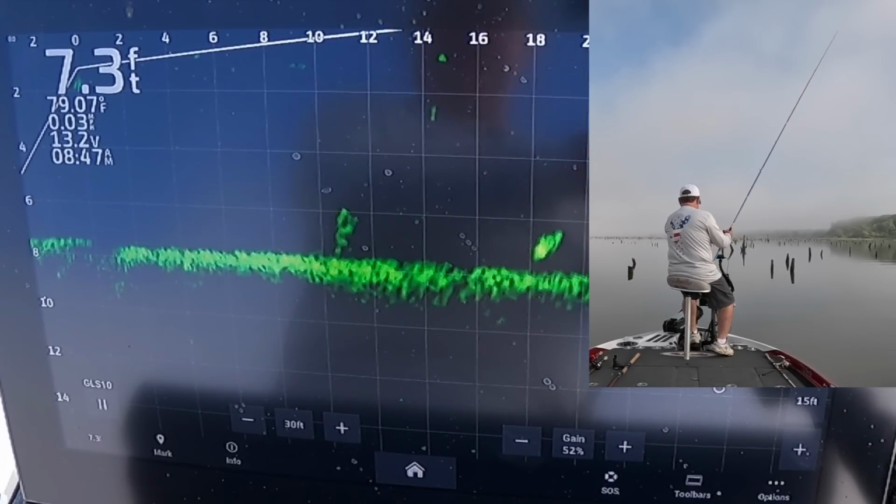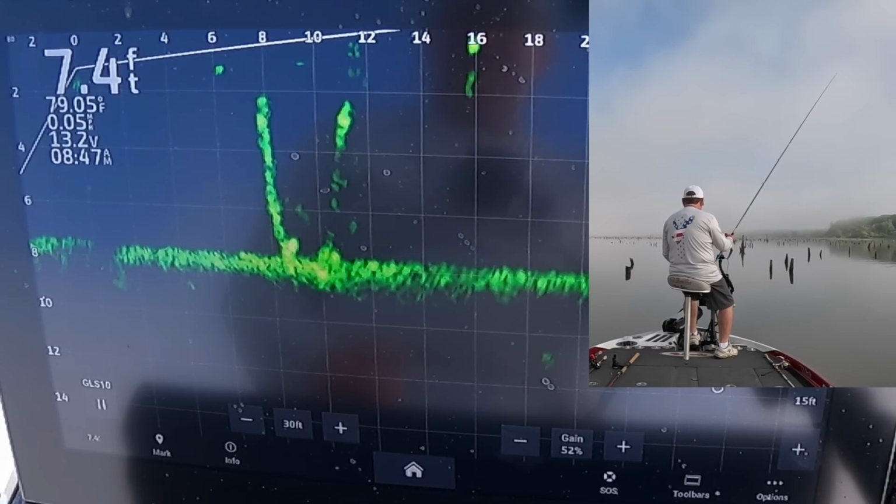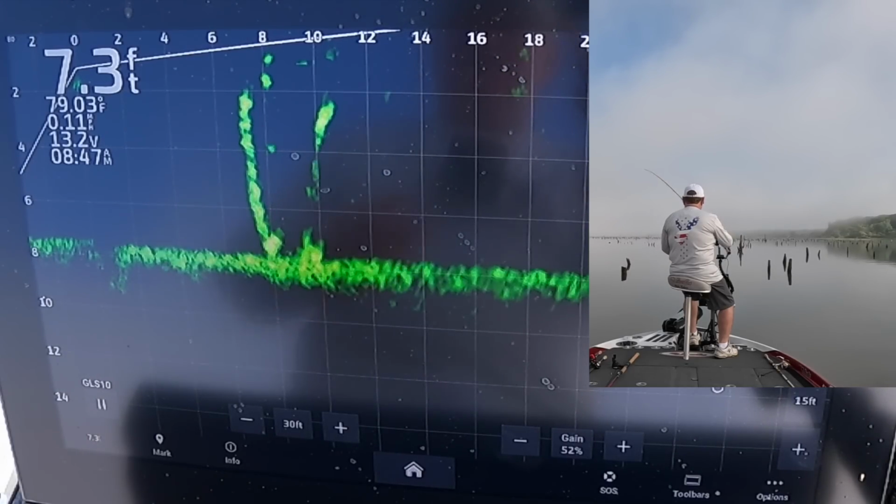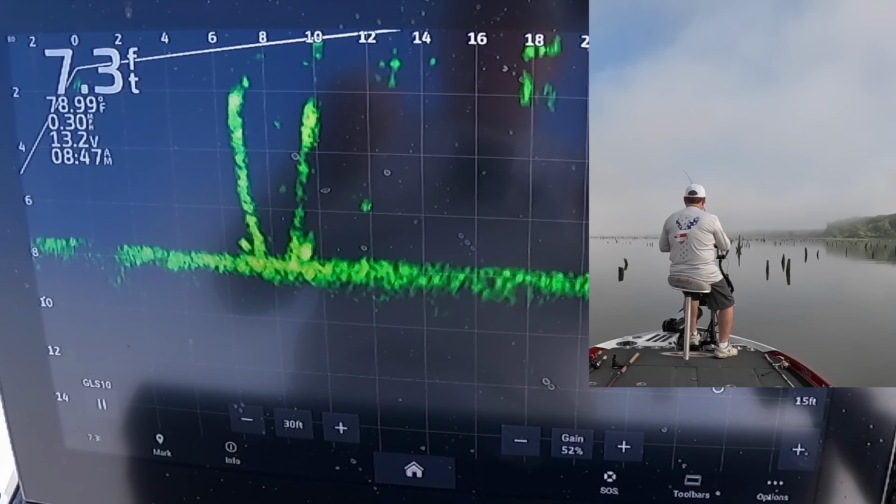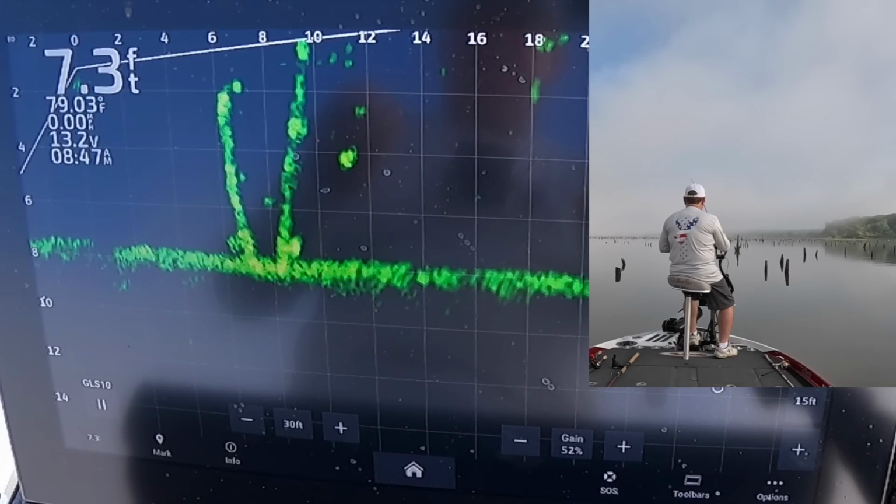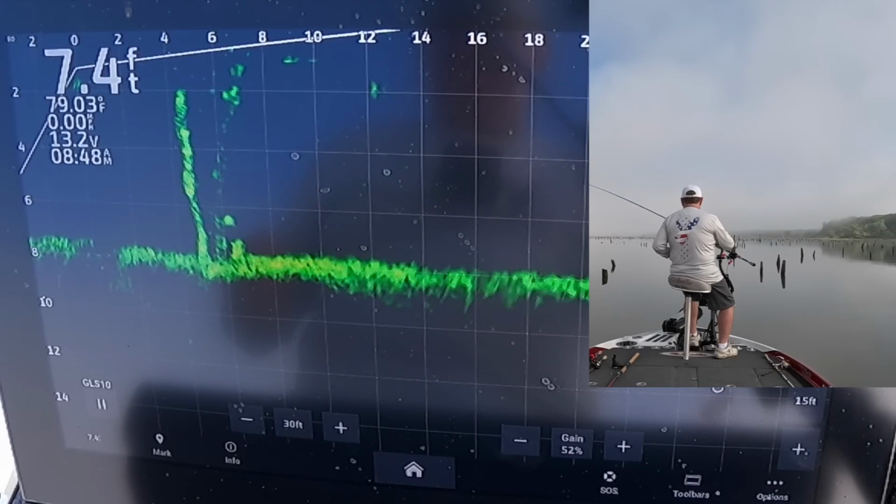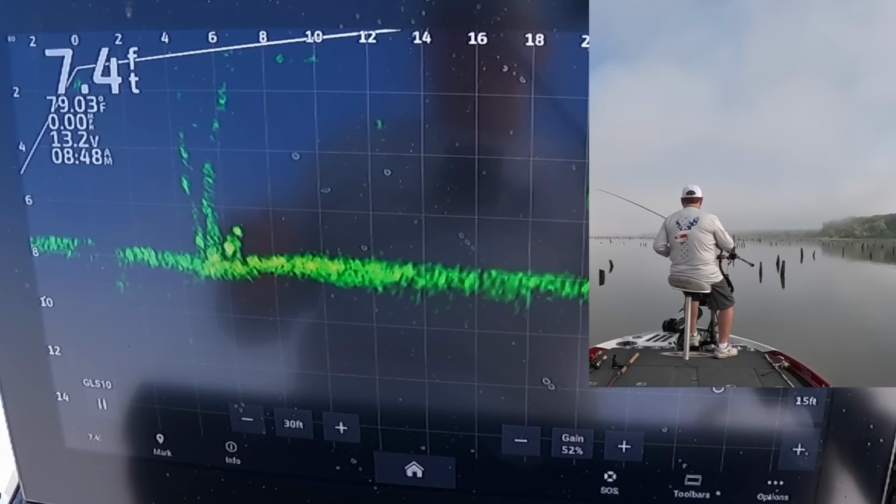Alright, we got anything else in sight where we're anchored down? Yeah. Another stringer feller. Oop, string got away from me. I got below him. One on each one of those. Come on.